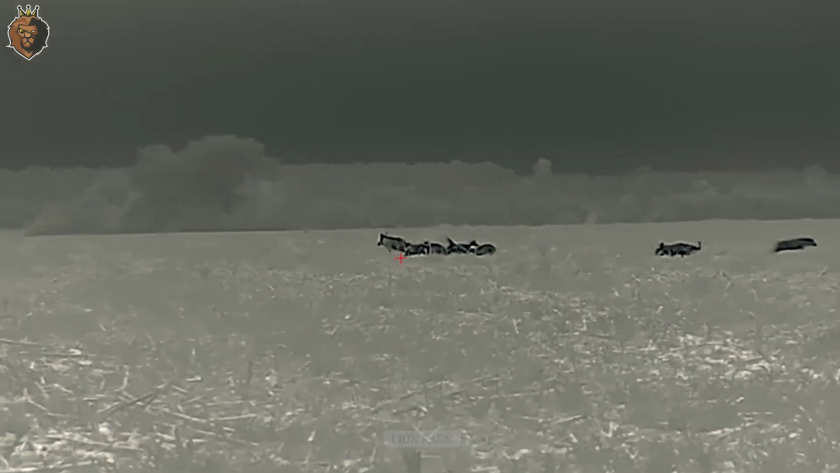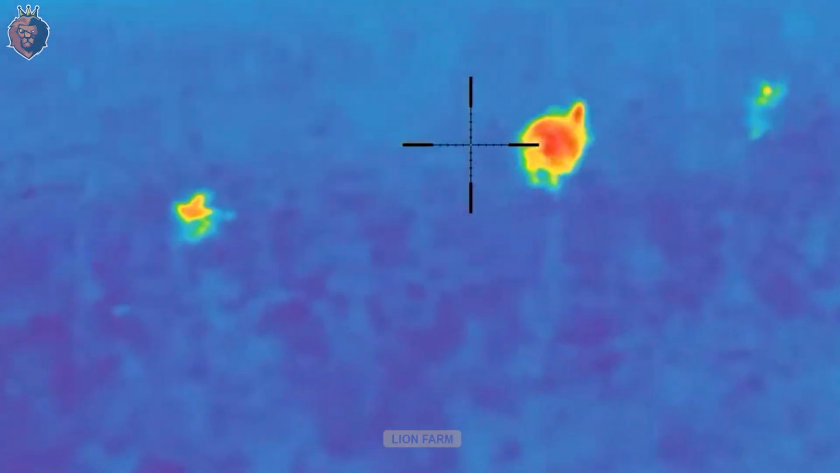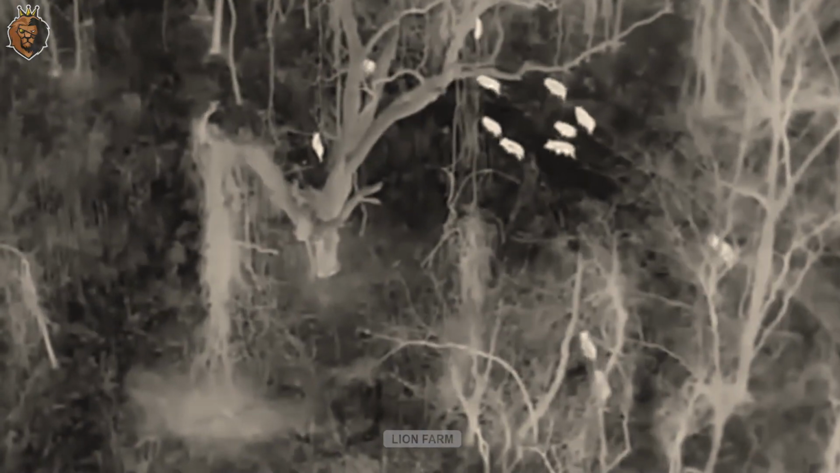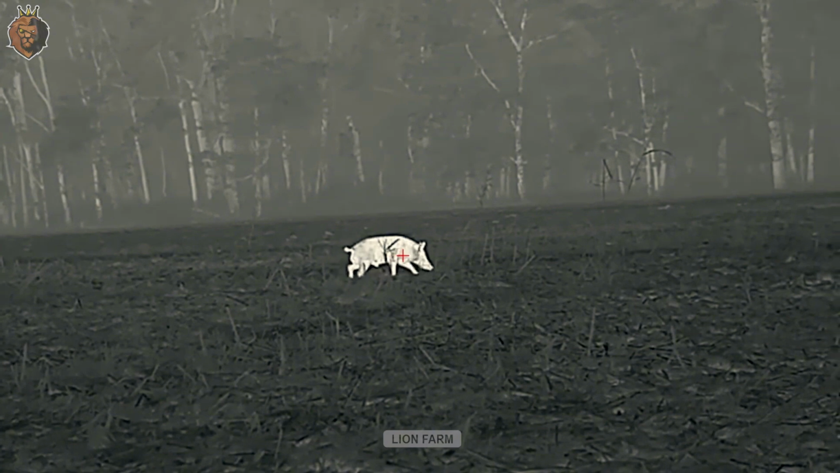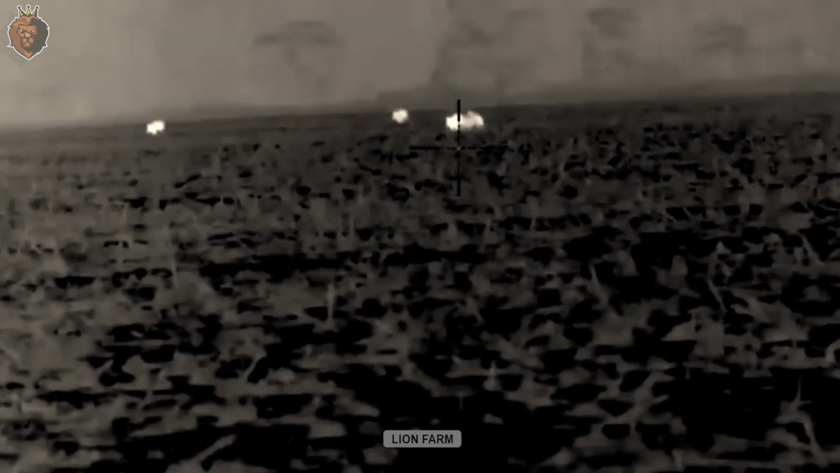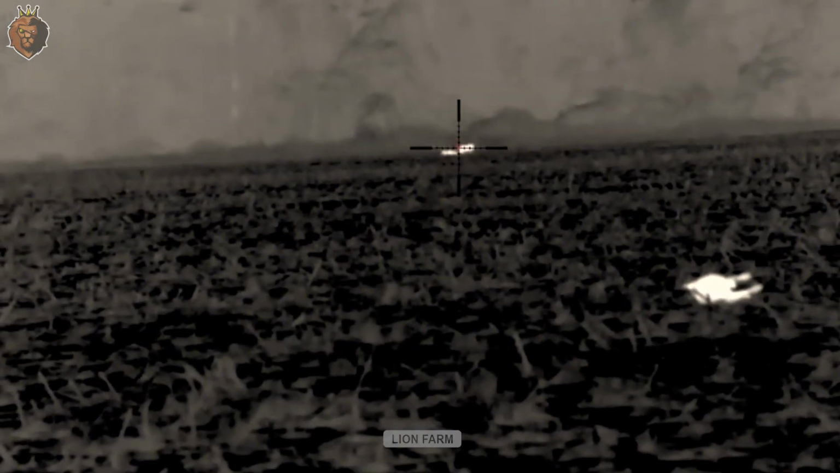Ronald wraps up the hunt. Each encounter with the wild is a lesson in survival, skill, and respect. In the cycle of life, no matter the position of humans, we must remain aware of the mark we leave and understand that every action impacts the natural world around us.